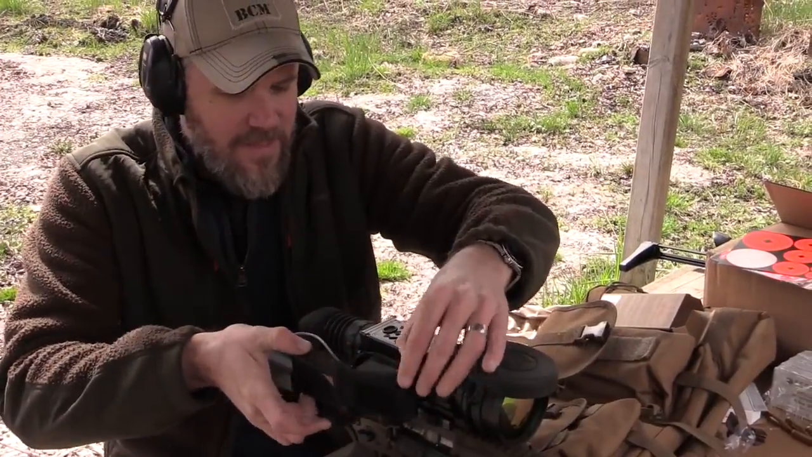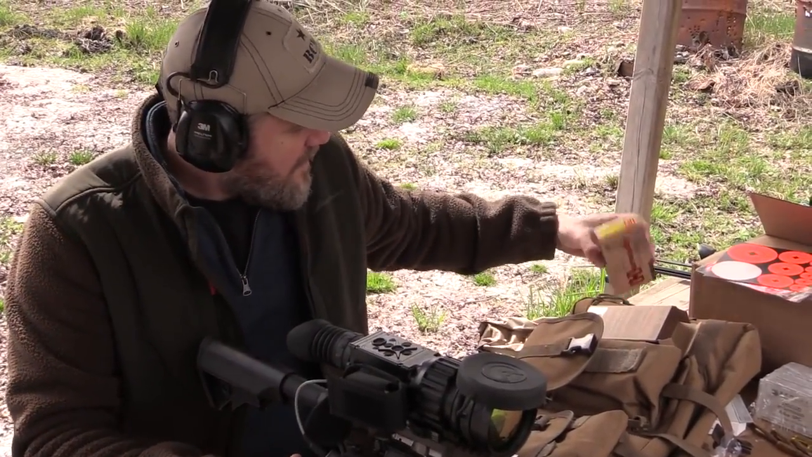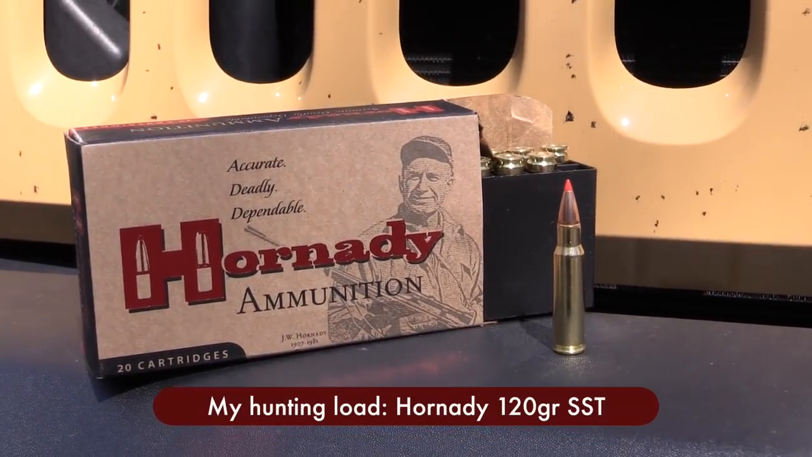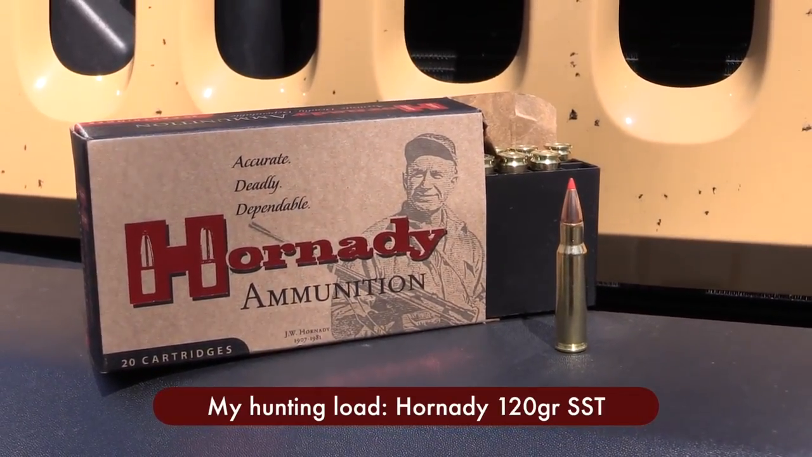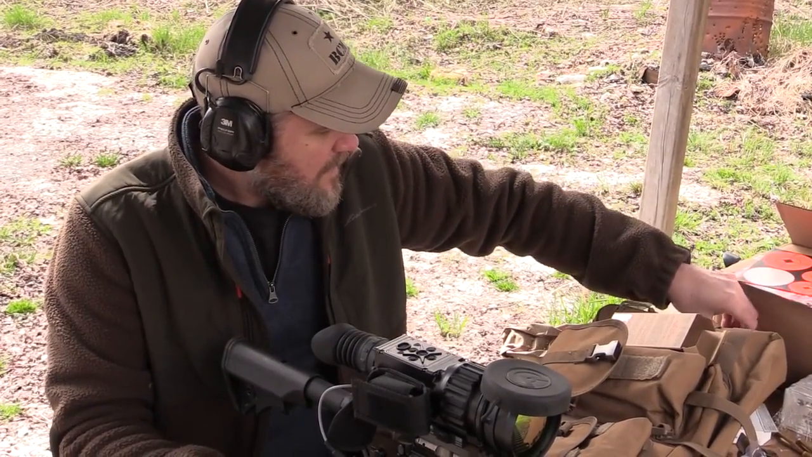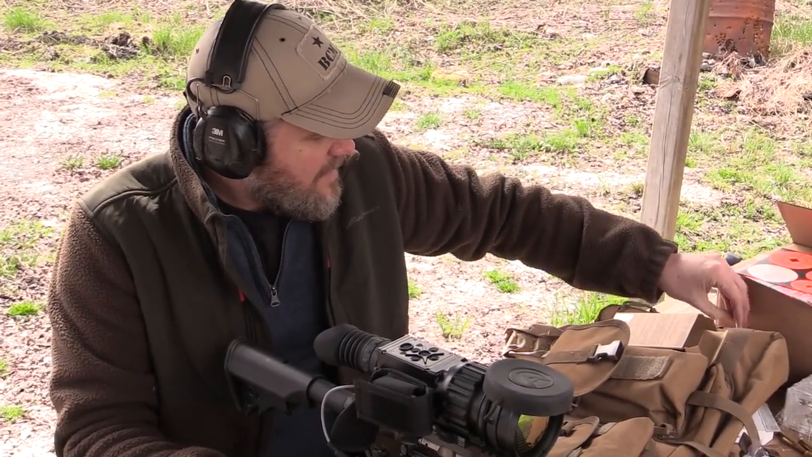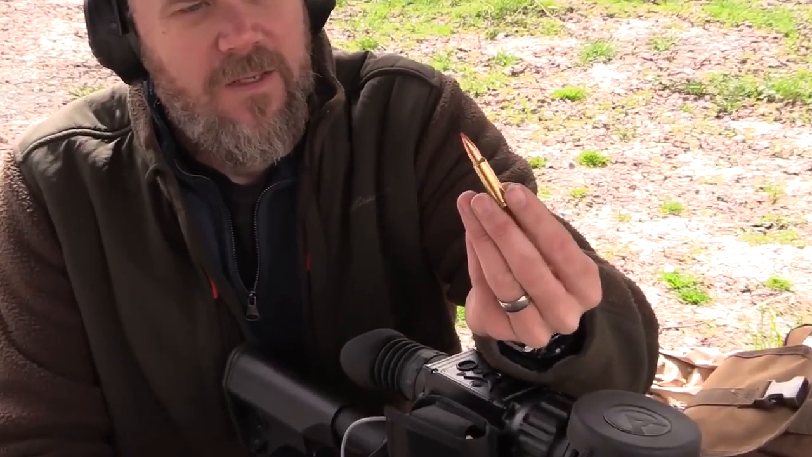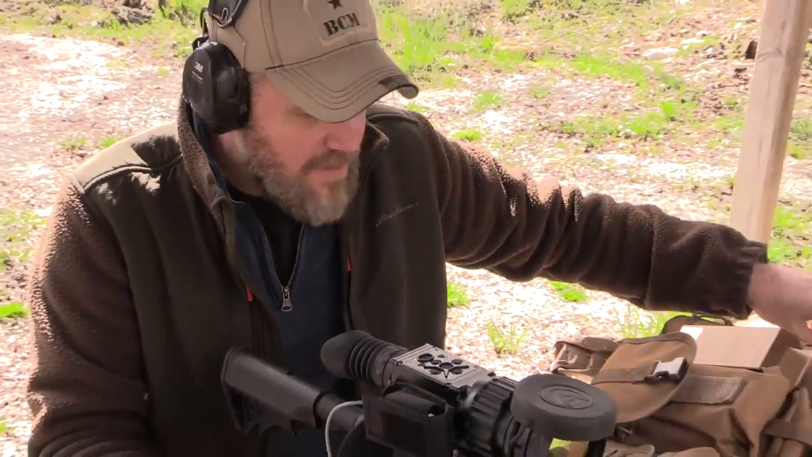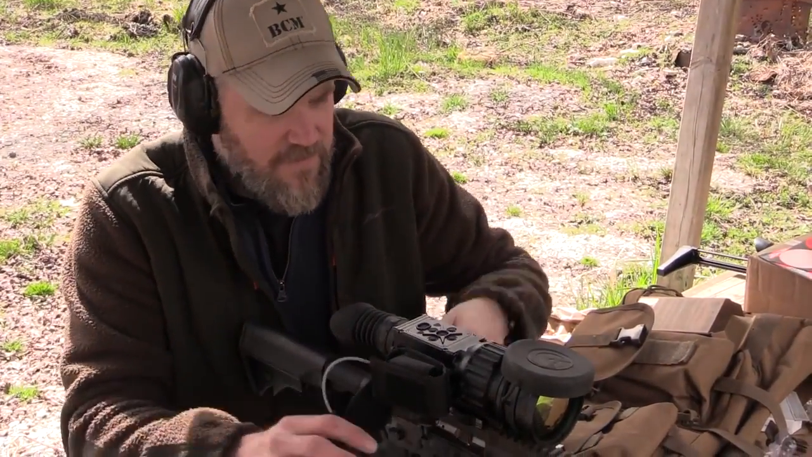All right, so I got some of this Hornady ammunition loaded up. This is the 120 grain SST. This is what I'll probably use while I'm hunting. It's about 18, 19 bucks a box, so it's not horribly expensive. It looks like this. And the velocity is really good on the 120 grain slug. Not quite 6.5 Grendel good.